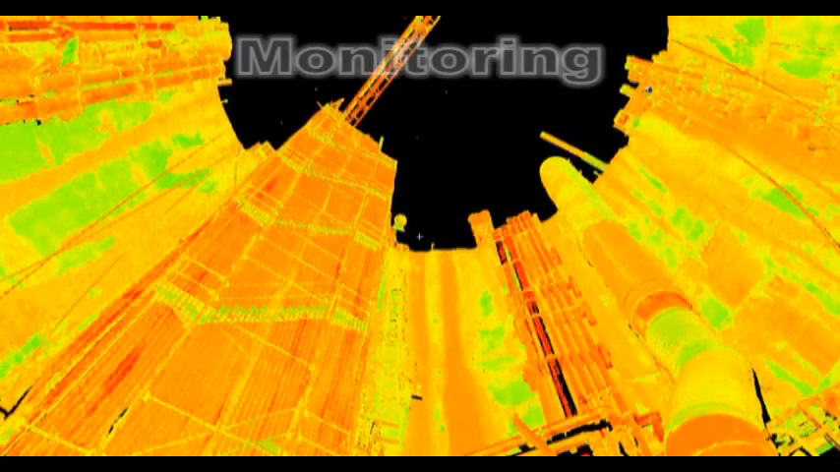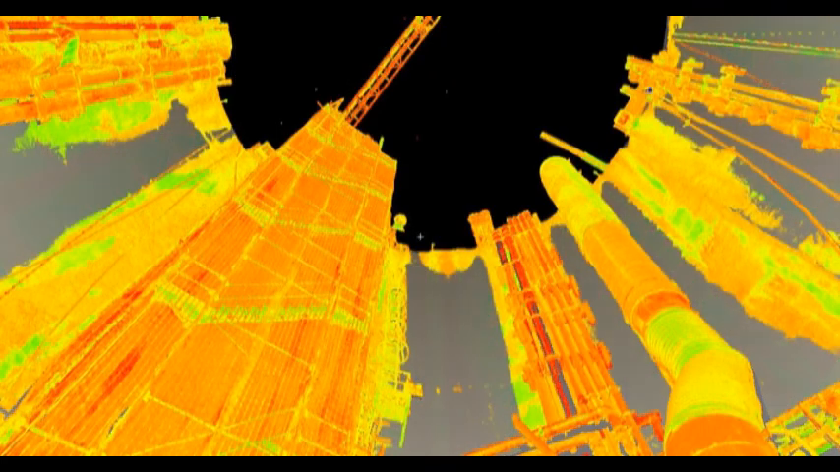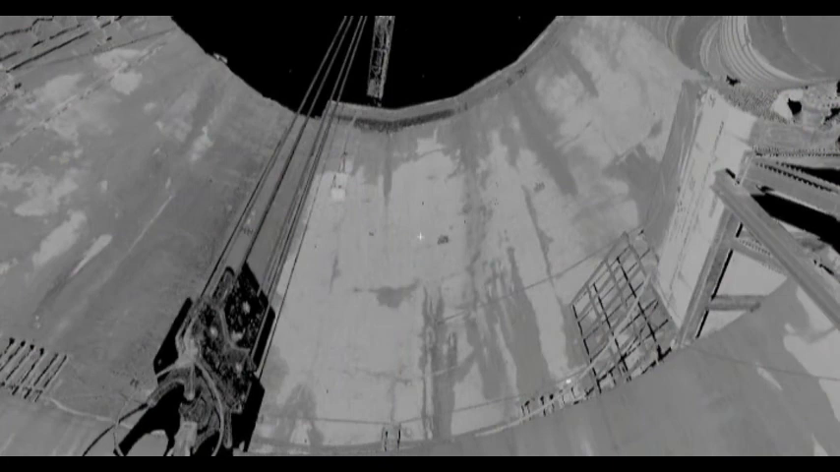Monitoring. Many types of monitoring tasks can be performed efficiently with high-definition laser scanners. Due to the volume of data collected and the visualization capabilities of the scan software, complete sets of data can be compared to one another and displayed to show every variance in the surfaces of point clouds collected at different times. 3D models can even be generated of the original design and compared to the point cloud to see how much the as-built conditions vary from the original plan.